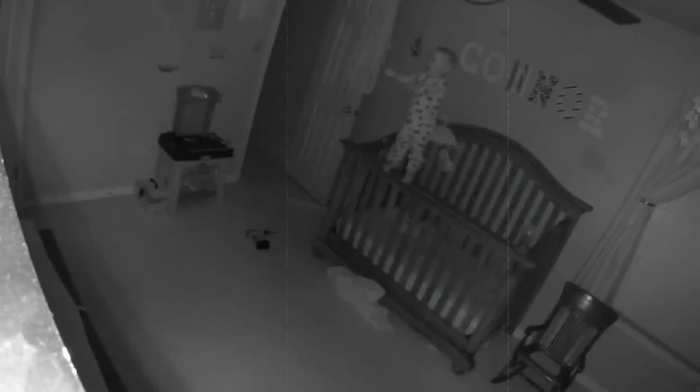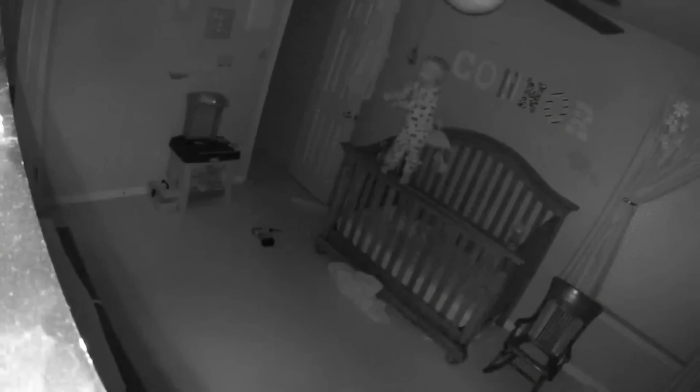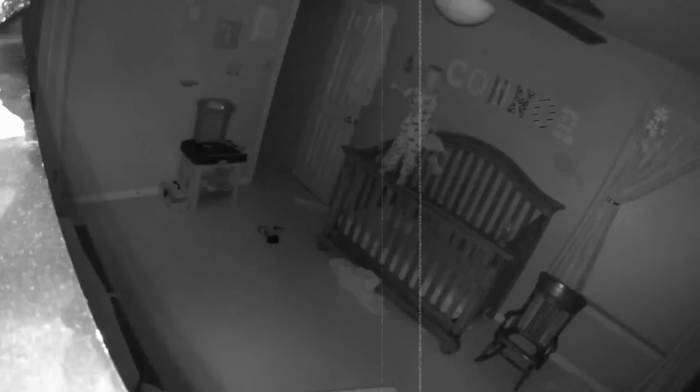However, something incredibly strange occurs. The baby stands on the edge of the crib without any hand support, looking as if possessed by a ghost or demon, all the while crying out loudly to call for its parents.